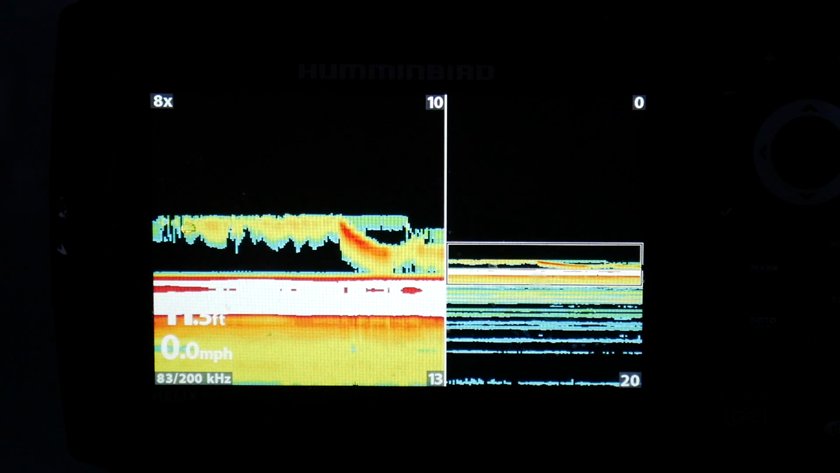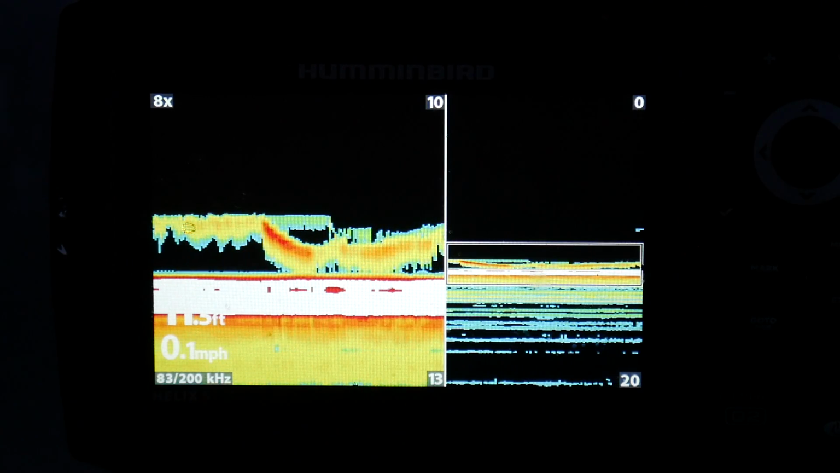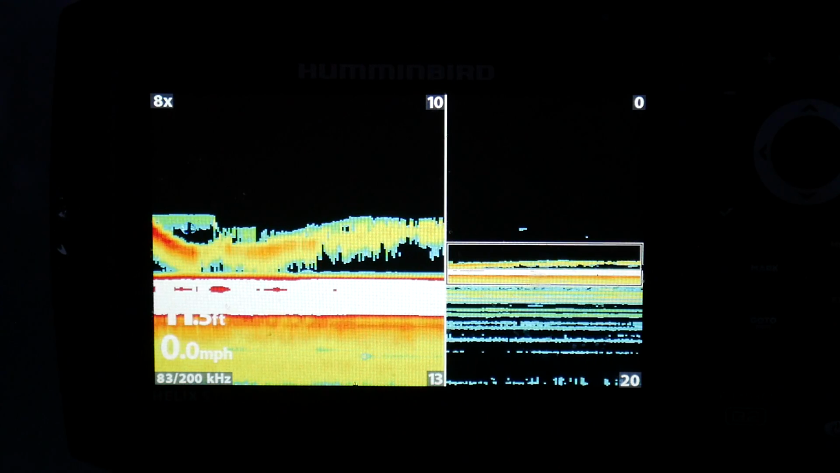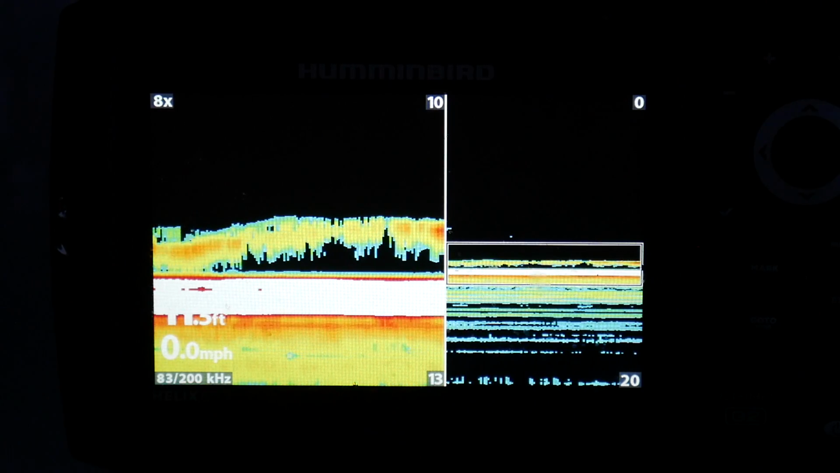And see, that sharp mark right there, that's just an amazing deal. Really puts the fisherman right into the action, which is what we're all looking for, and that's the biggest difference between this unit.